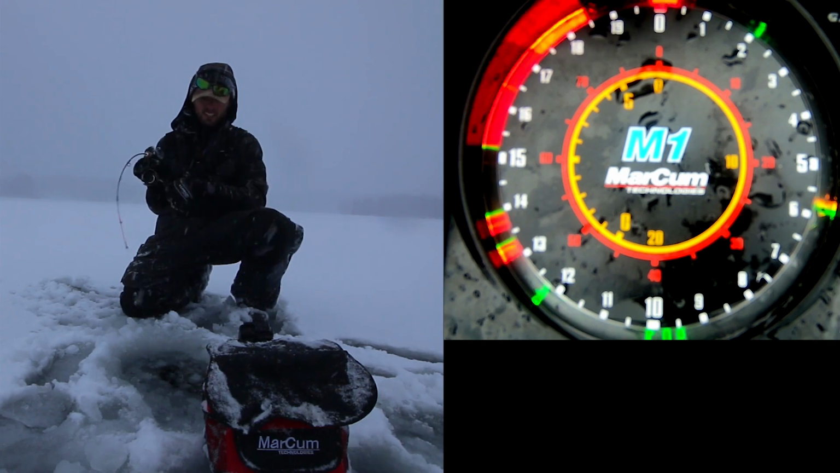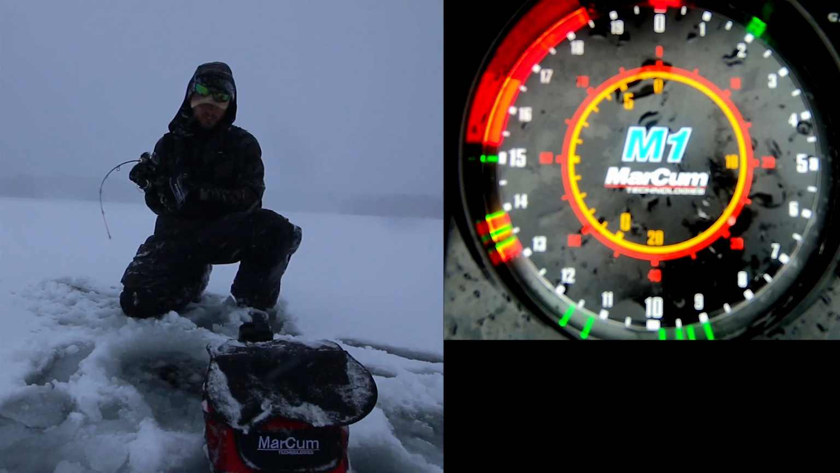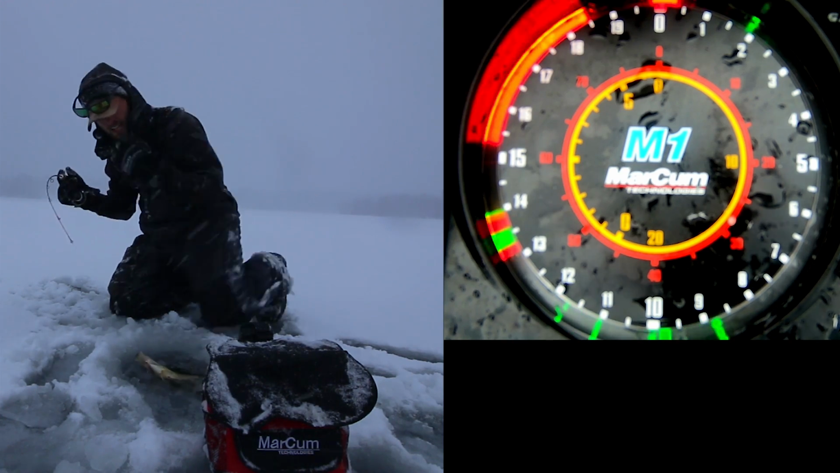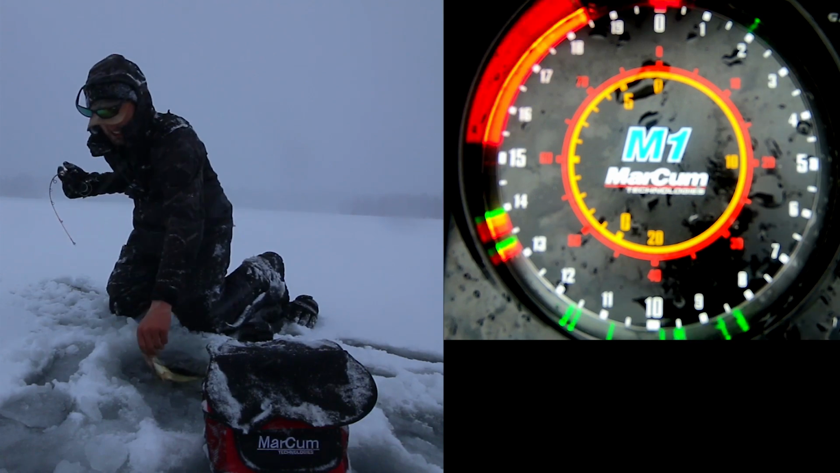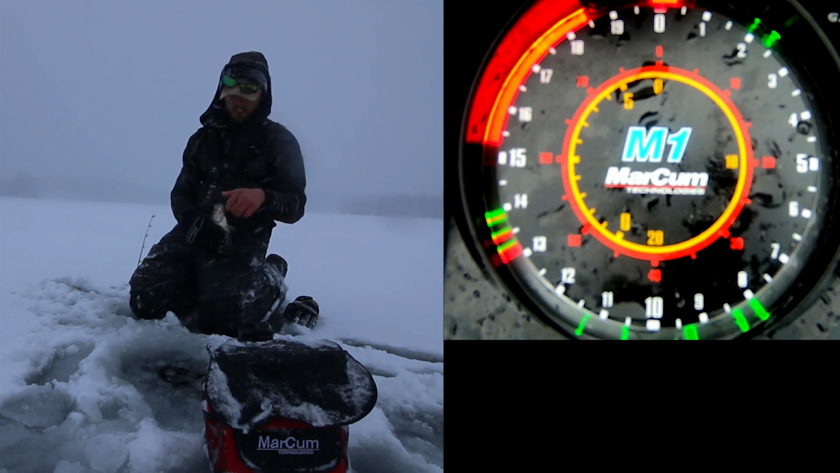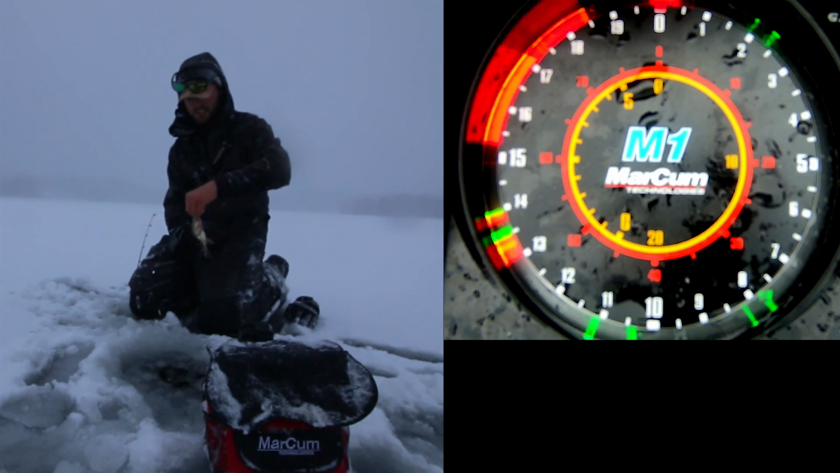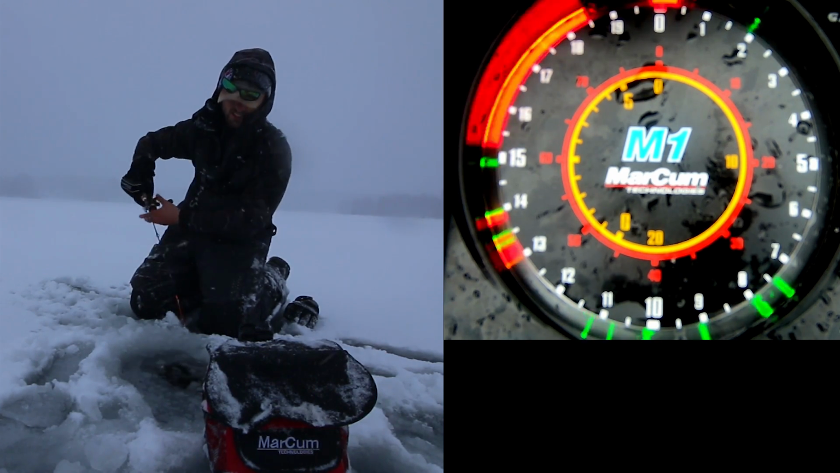A lot of times if you sit over the same ones, I'll leave fish in a hole. If I've already caught several nice crappie out of that same spot, and they're just not showing that same kind of aggression, I'll keep moving around to basically find some more active ones.